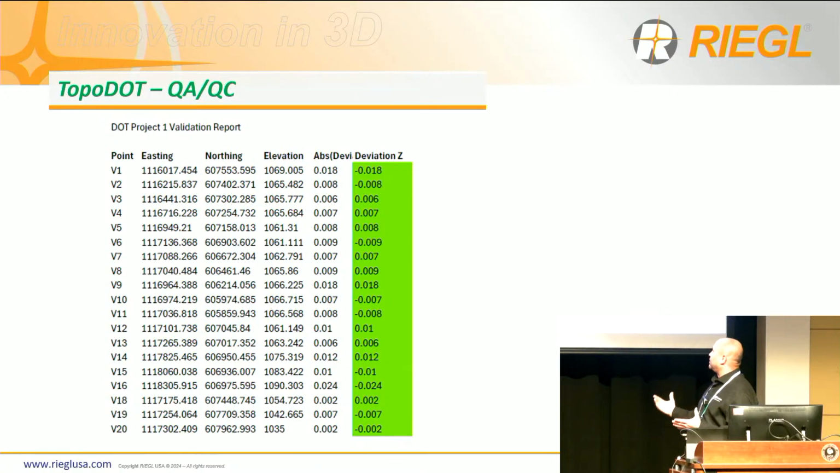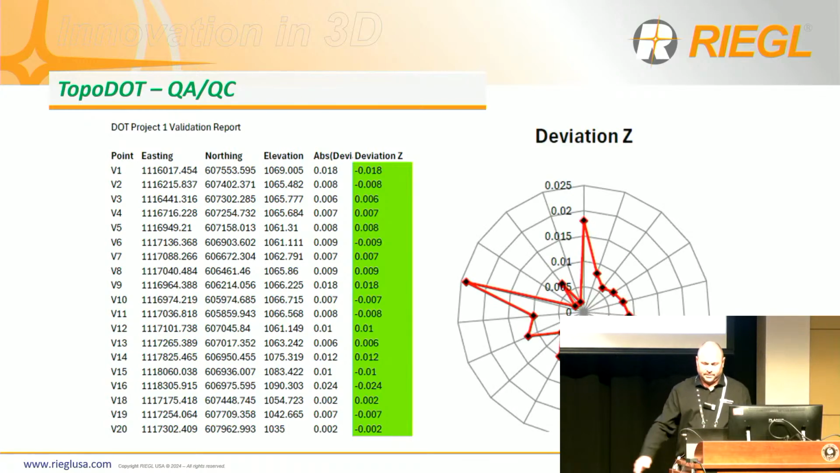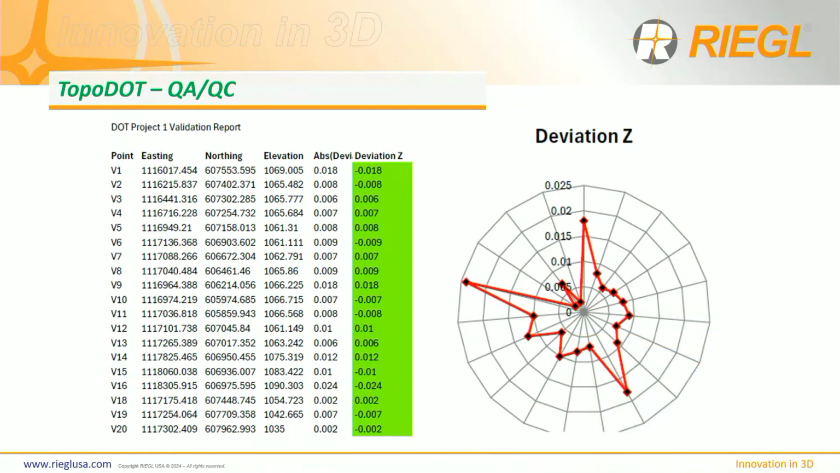A lot of them are under 100th. That's compared to a digital level, y'all. That is absolutely amazing. And TopoDOT gives a cool little deviation from the Z graph.